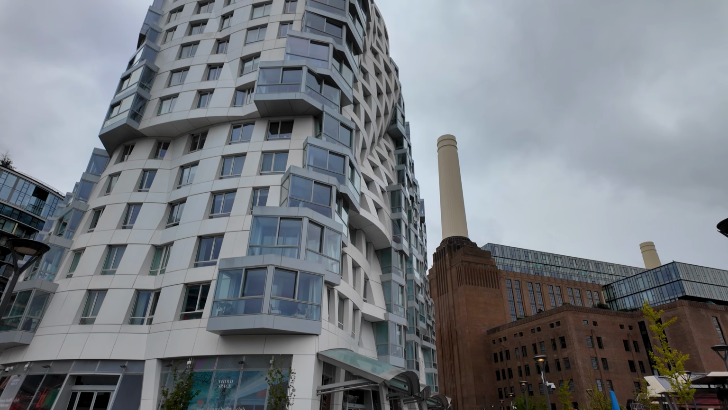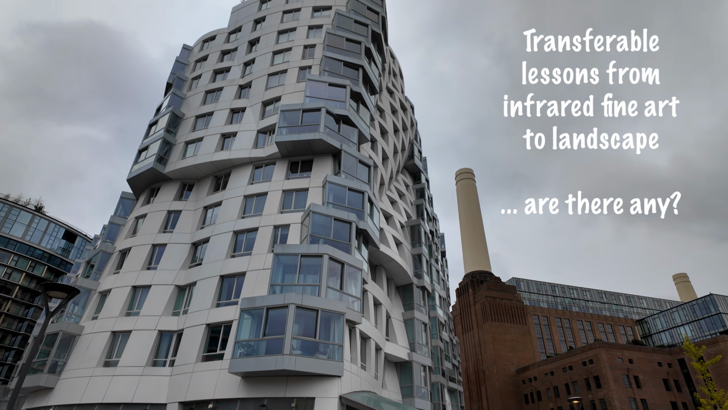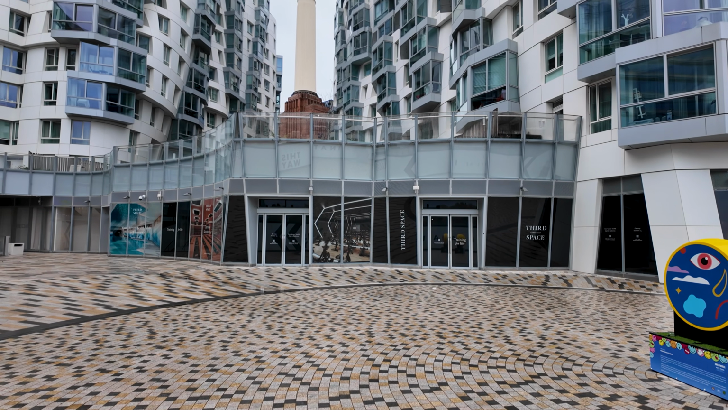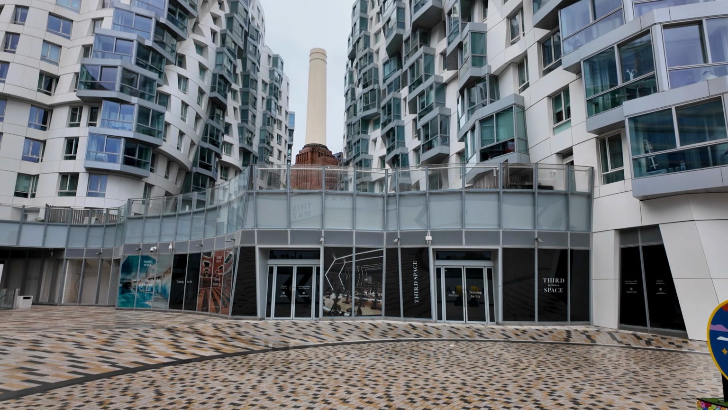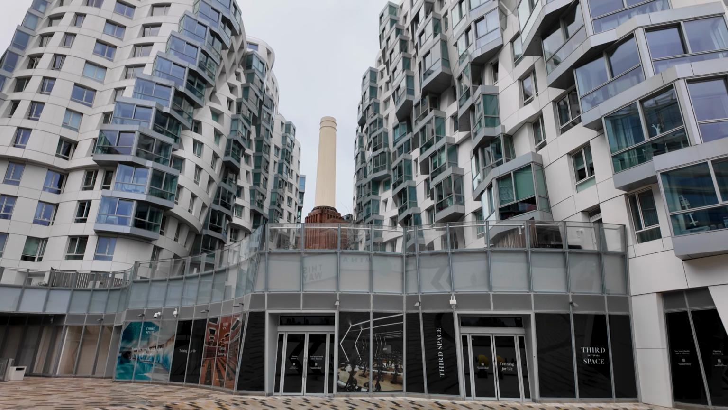My aim was to see what lessons I could learn and transfer to landscape whilst doing infrared fine art photography, looking up. Now, this is definitely out of my comfort zone, but I do love the effect that infrared has on buildings, whether it's glass or masonry, and that's really what I want to explore today. And also, by looking up, quite often you'll see little pockets of juxtaposition, which are quite fascinating. It's whether or not I can do it justice through my camera.